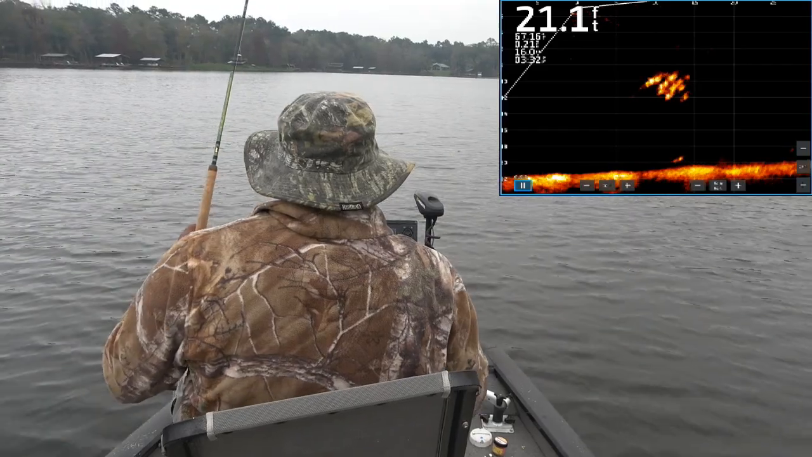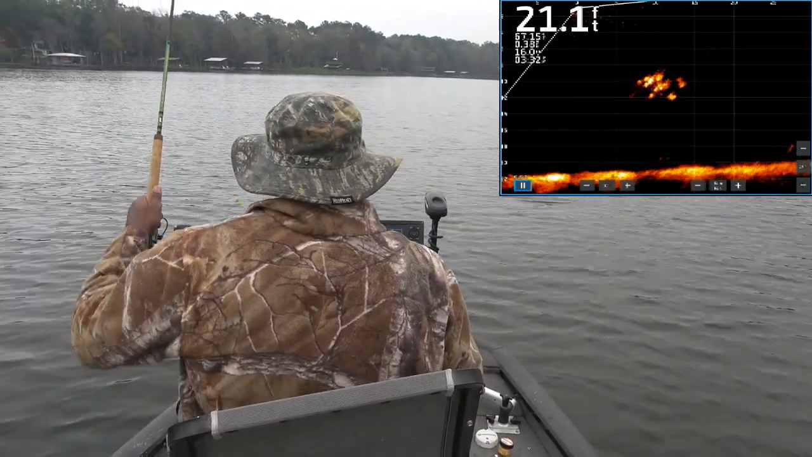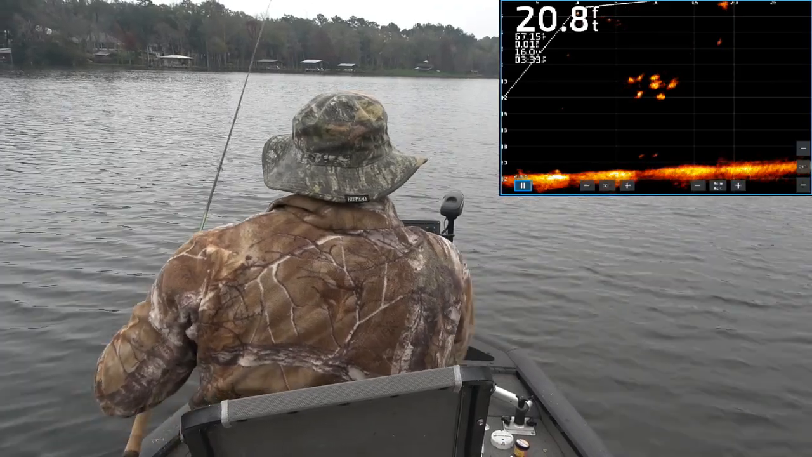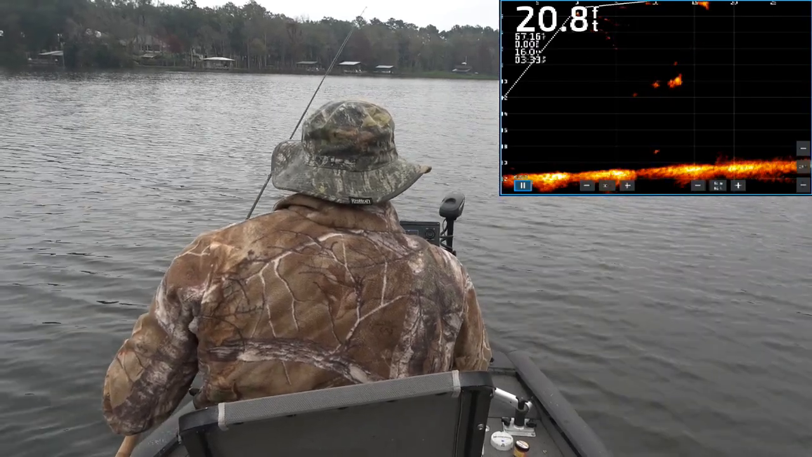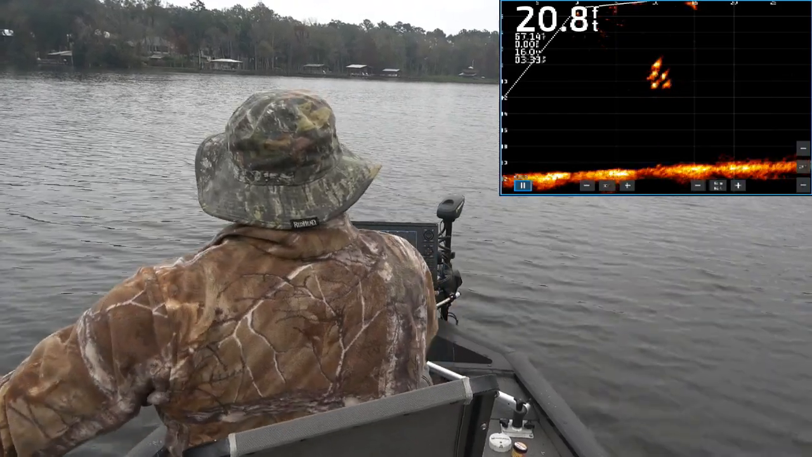Now I'm doing something a little bit different here today with my pitching technique, guys. So really down here just practicing, but there we go. See if I can bring this bait right up here to these fish. Now, like I say, you want to keep it above them. Just keep it right above their head. Now, one sees it. I can see the movement there. And there he is, folks.